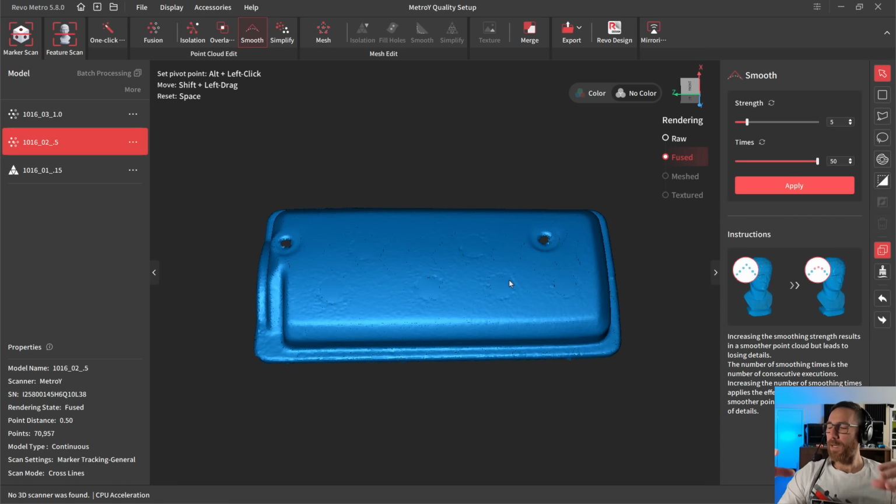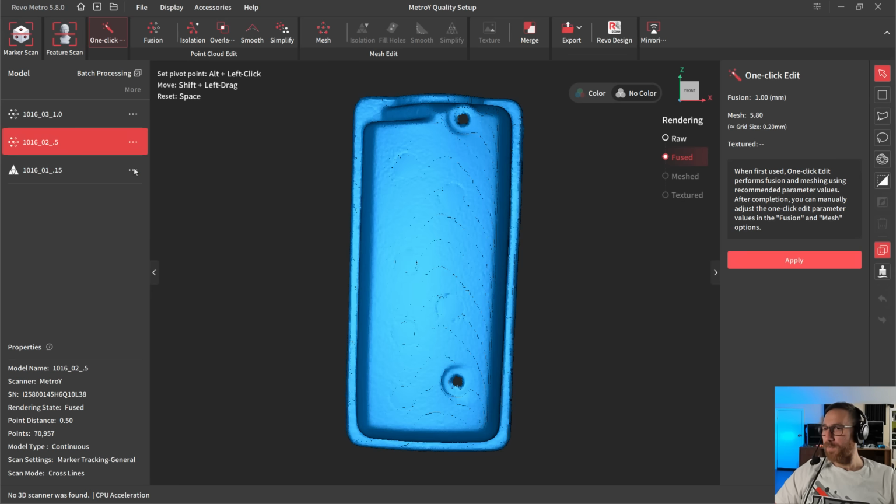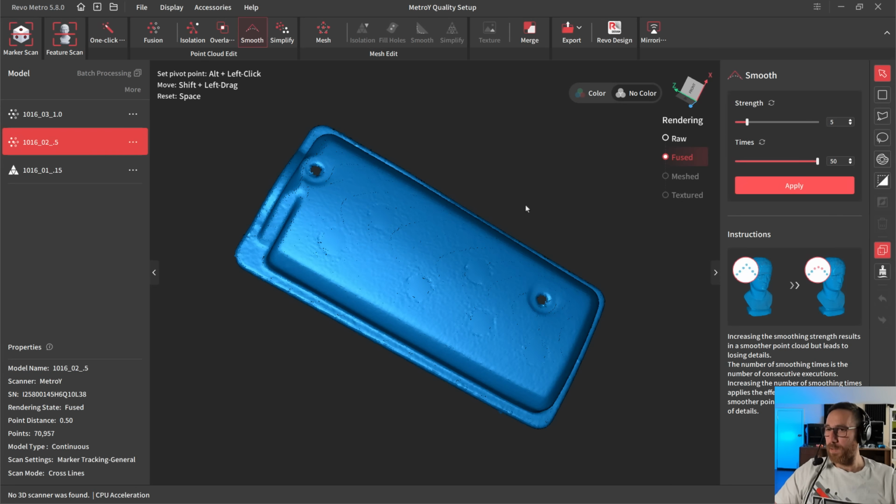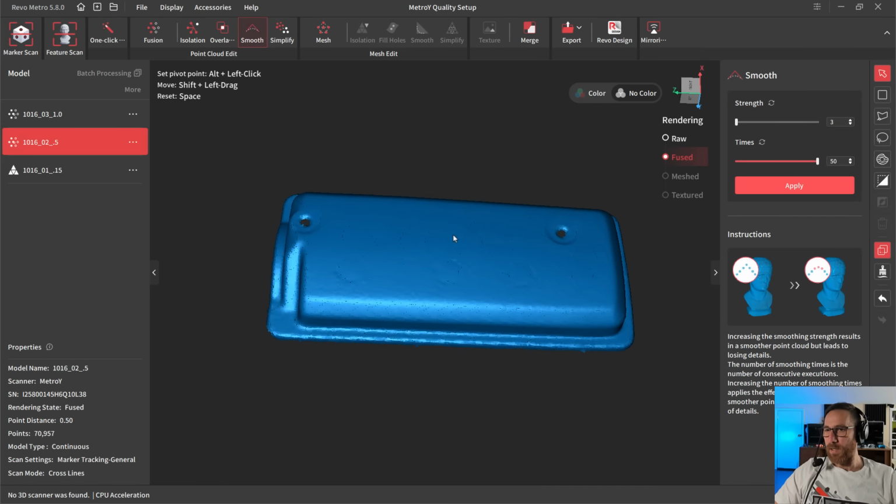Because we don't have the same density of points that we did in that first example, because we have, in this case, 70,000 points. If we go back to the fused version of this one, we had 285,000 points. So when we only have 70,000 points, using smoothing to move those points a good distance is going to give us a bad result. So I'm going to apply it with the strength set to 3 and times at 50, and just watch in this area over here. So this looks okay. When it was set to 5, it was a bit too aggressive.